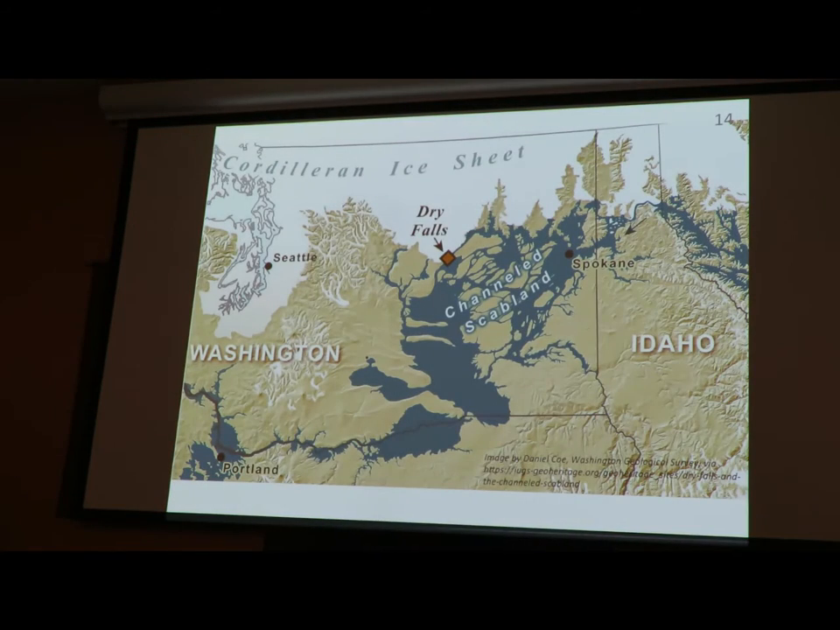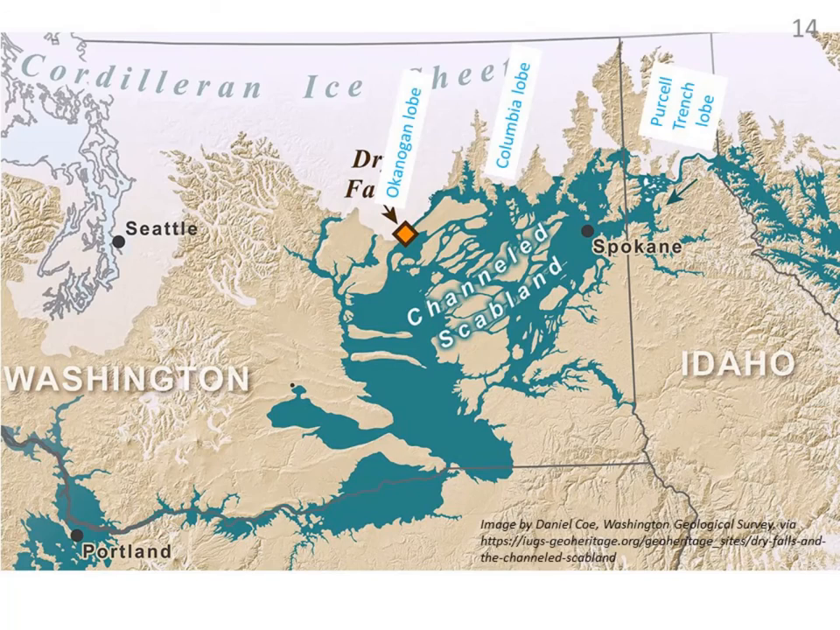Looking at a map view of this, we were just looking from here to the northwest of the Okanagan Valley. East of the Cascades, there are several lobes of the ice sheet: the Okanagan lobe, the Columbia River lobe, the Purcell Trench lobe, and a few small ones whose names don't fit on this slide.